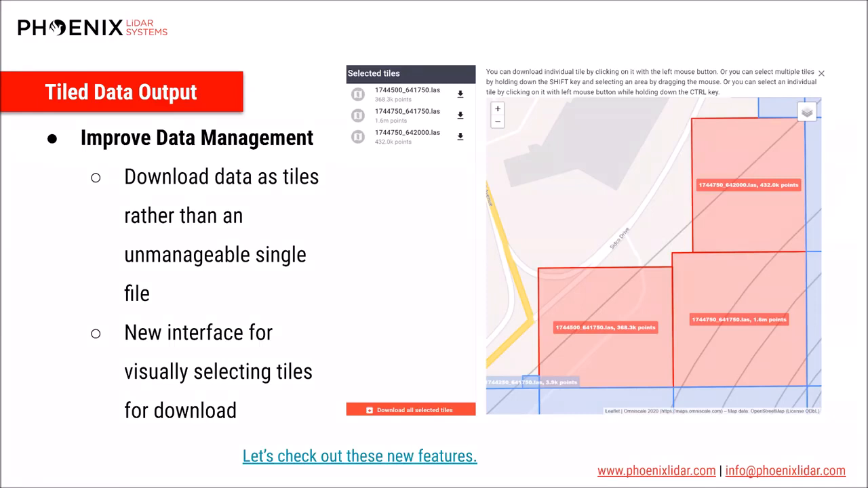This is really primarily helpful for data management, but also can be useful if you are strictly interested in downloading a subset of your project area. Like if there's one key spot that you want to download first and check, this makes that possible. Users can choose a zip with all tiles, or can use a new map interface to make spatial tile selections and download subsets.